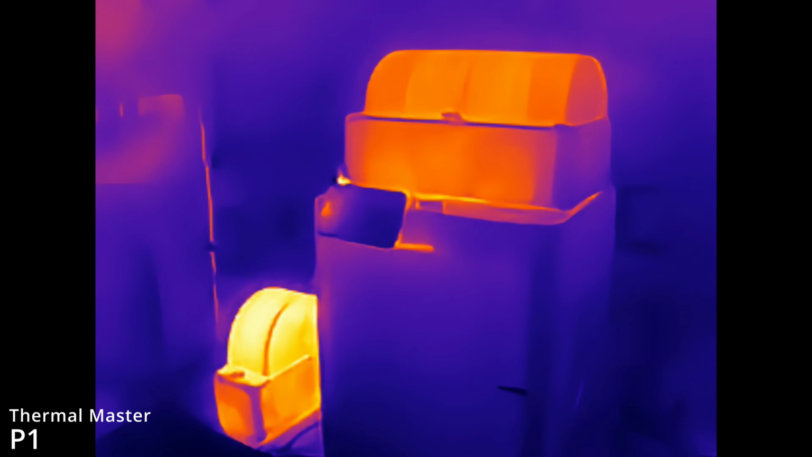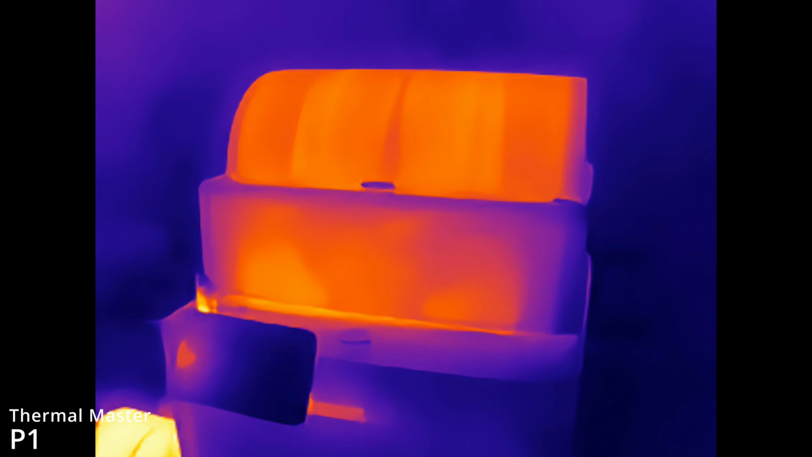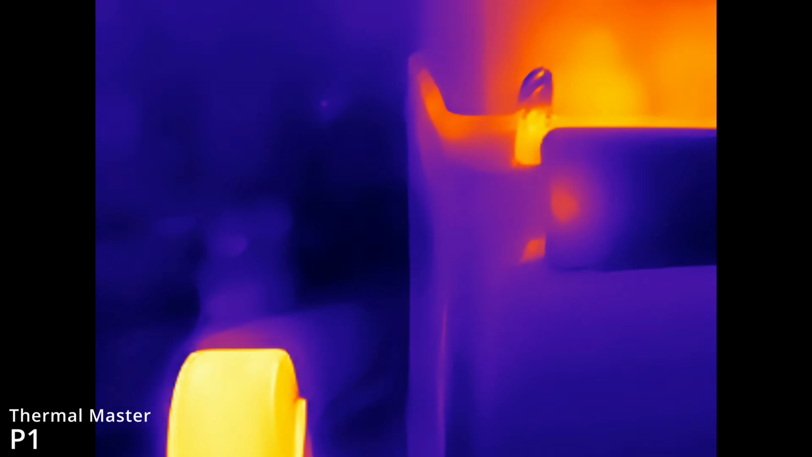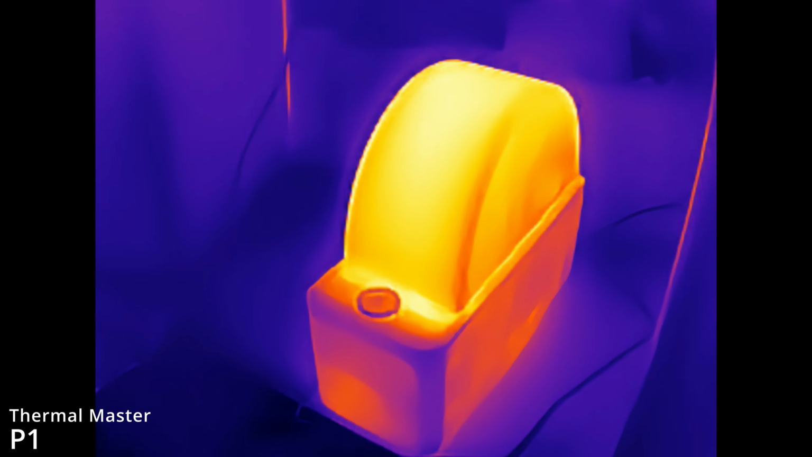As I've mentioned, this camera is ideal for general everyday thermal use. Here we are looking at my 3D printer. This is my Bambu Lab P2S. The AMSs are in drying mode, so you can see the HT down there with a nice hot top end.